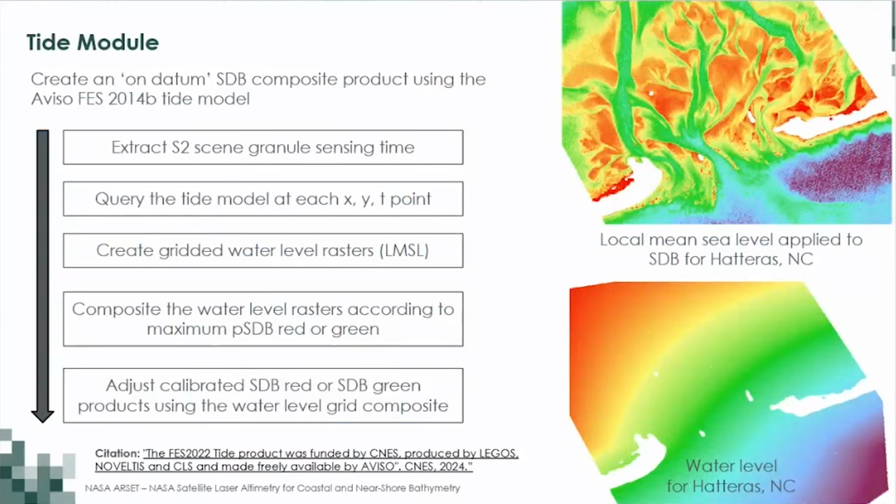So the workflow is as follows. We extract a Sentinel-2 scene's acquisition sensing time, query the tide model at each X, Y, T point, create gridded water level rasters at local mean sea level, and composite the water level rasters according to maximum SDB red or green. And then finally, we adjust the calibrated SDB red or SDB green products using the water level grid composite.